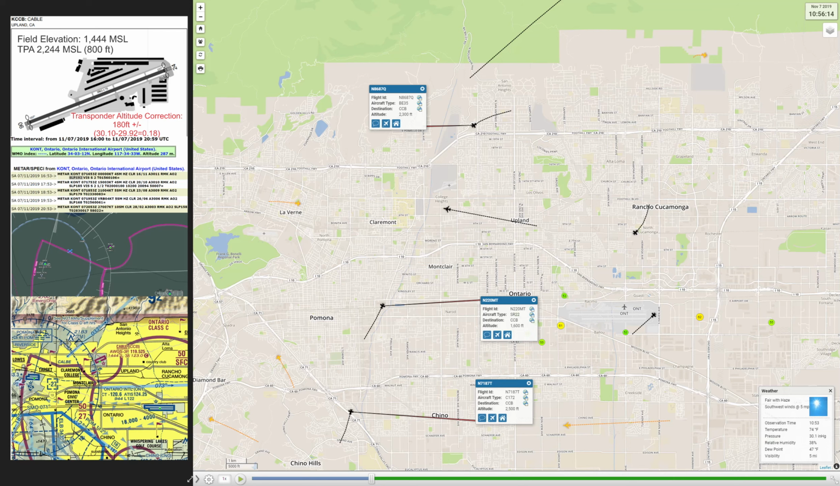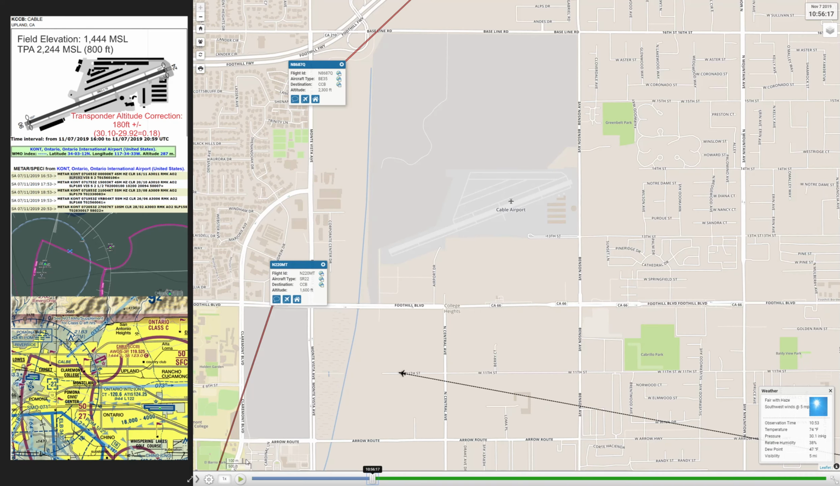So I'll go ahead and start the audio, and we'll go ahead and start playing the video in real time here. And this is a zoomed in view of Cable traffic.